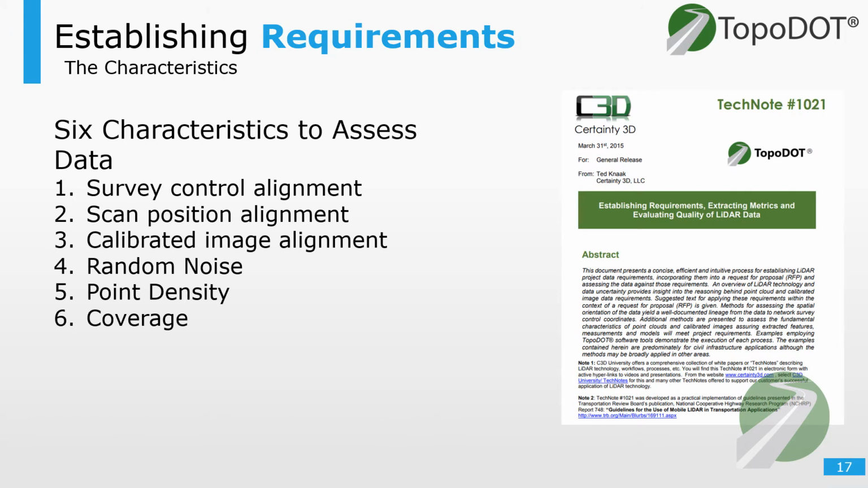We'll break this down into 6 attributes that characterize the data. And these can all be measured to produce data metrics. And keep in mind, this is a quick summary of TechNote 1021, which can be found on our website. It's a 40-plus page white paper, and it goes into detail on the concepts involved, including those sources of uncertainty. But today I'm providing a brief outline on the topic within this presentation.